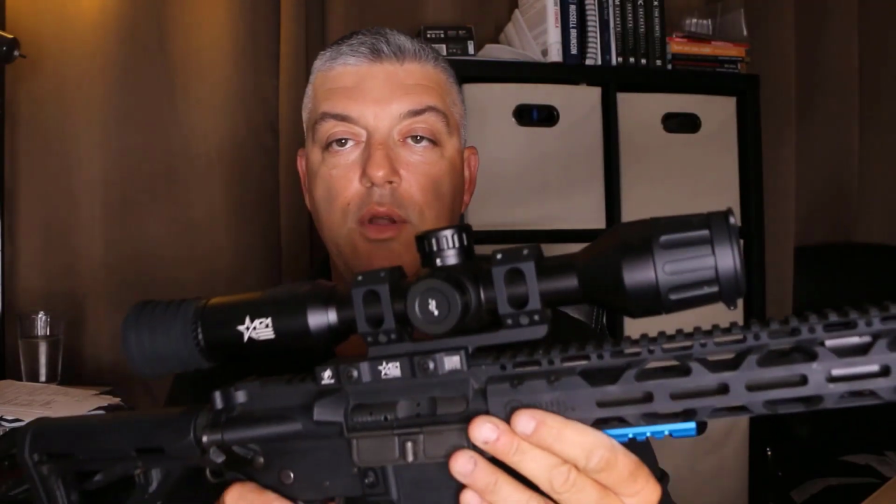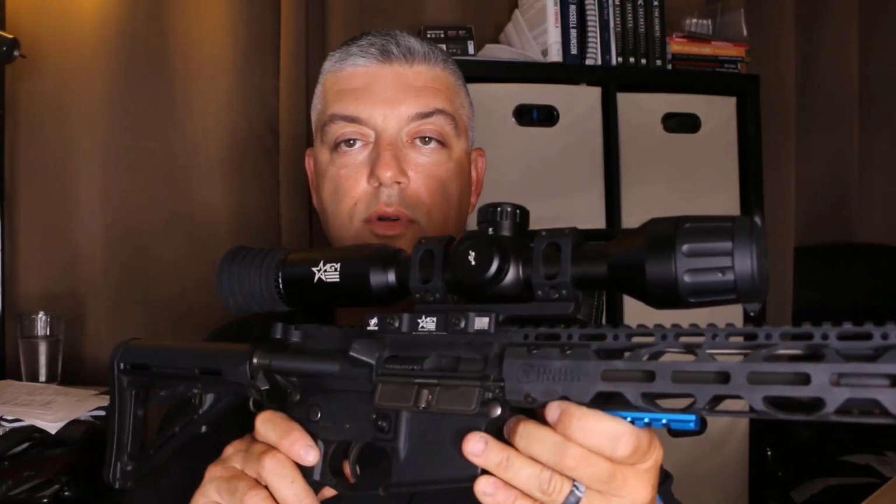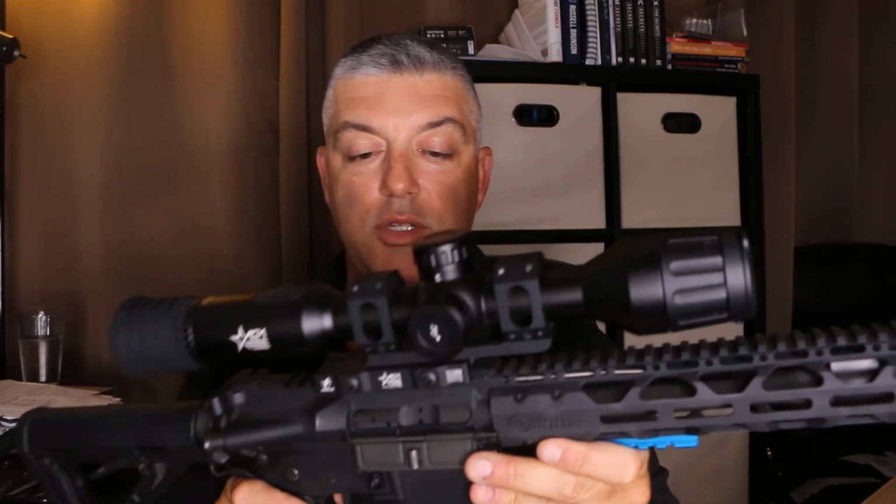As long as you take a picture of where it's at on the rail and you put it back on, you should have no problem putting it right back where it was and being in a zero position.